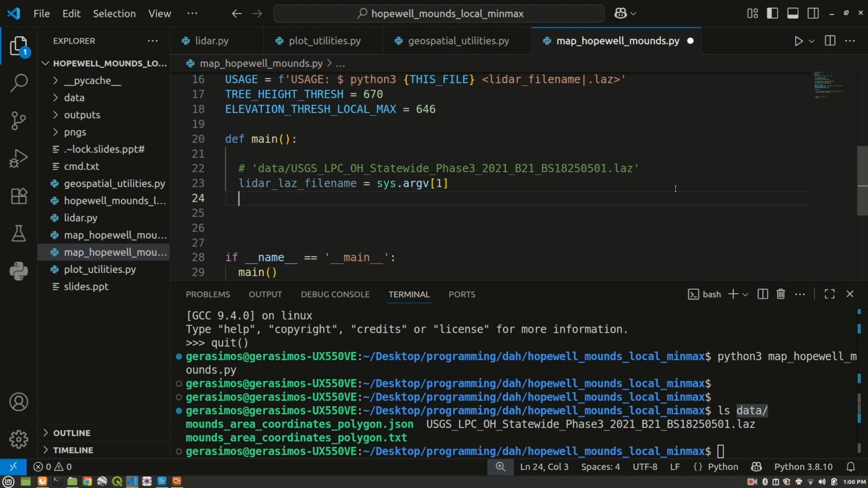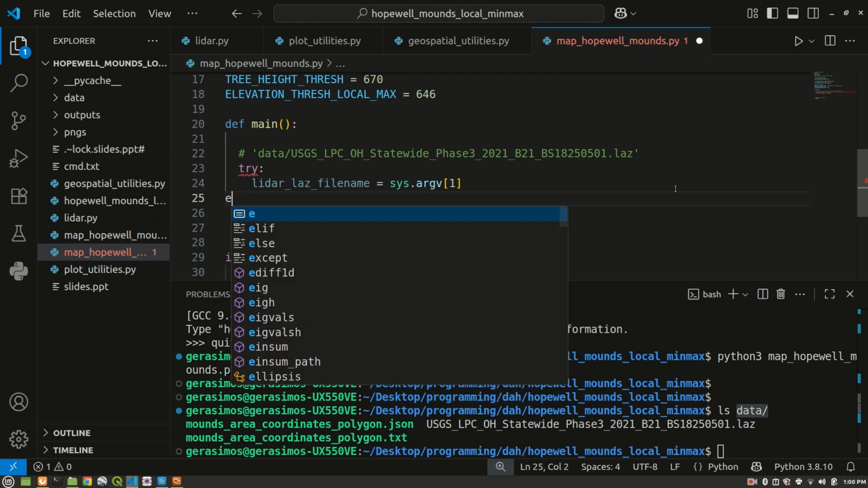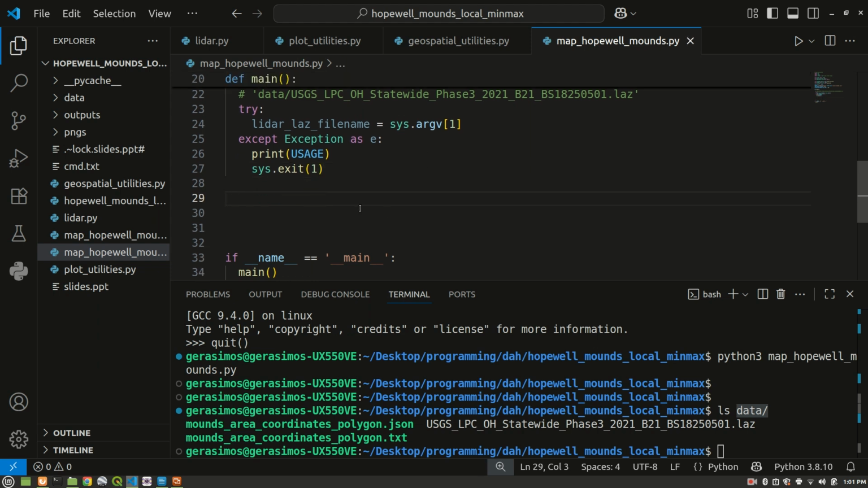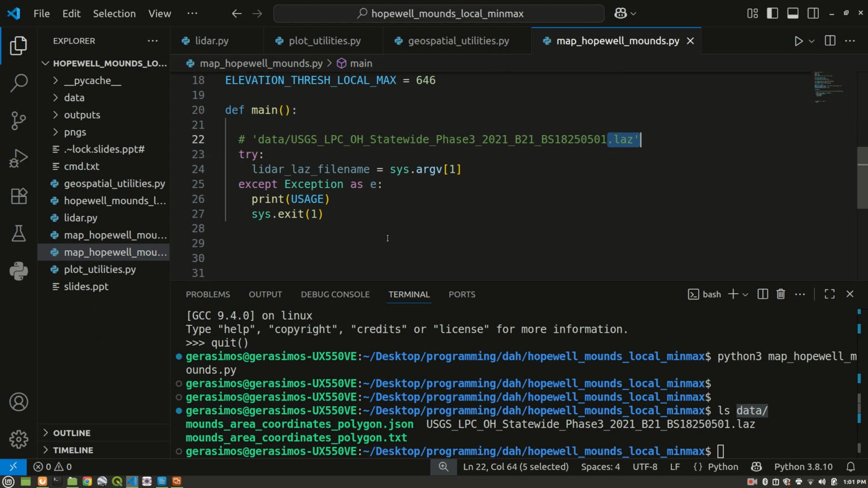Of course we can put that in a try except block, try except exception as E, and we can print out the usage message and exit if the script is not used properly. The Lidar file name here, the .laz, is going to be passed in as a command line argument to the Python script. Very basic, straightforward stuff in terms of software and coding.